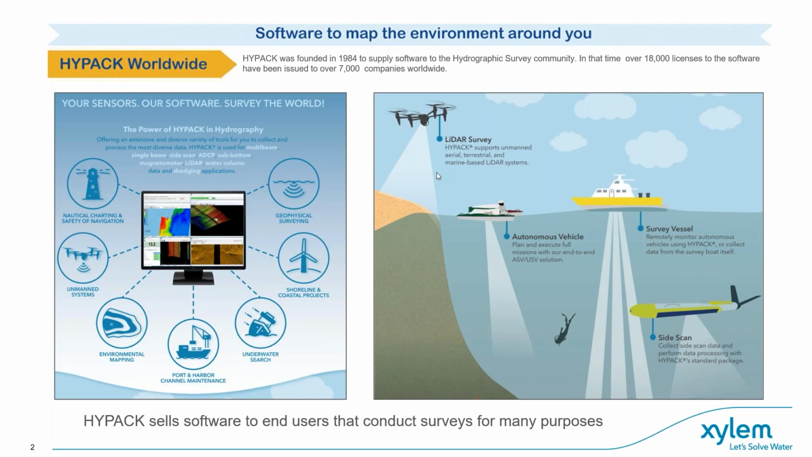So a little bit about HYPACK. We're used in a lot of different areas of surveying. And in recent years, we've started working in terrestrial land surveying with LiDAR systems. A lot of times they're put on boats. We put them on small drones to do bank erosion and near marine environment type surveys. We're not getting up and surveying your construction project, but we are working near the shoreline.